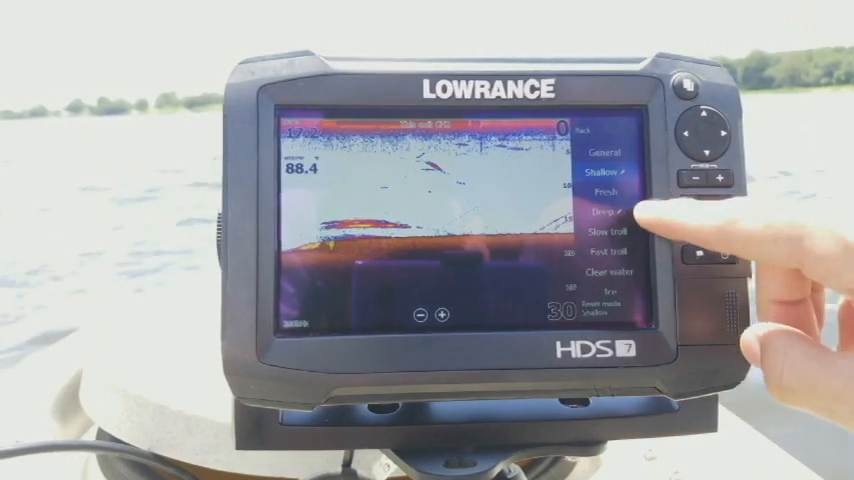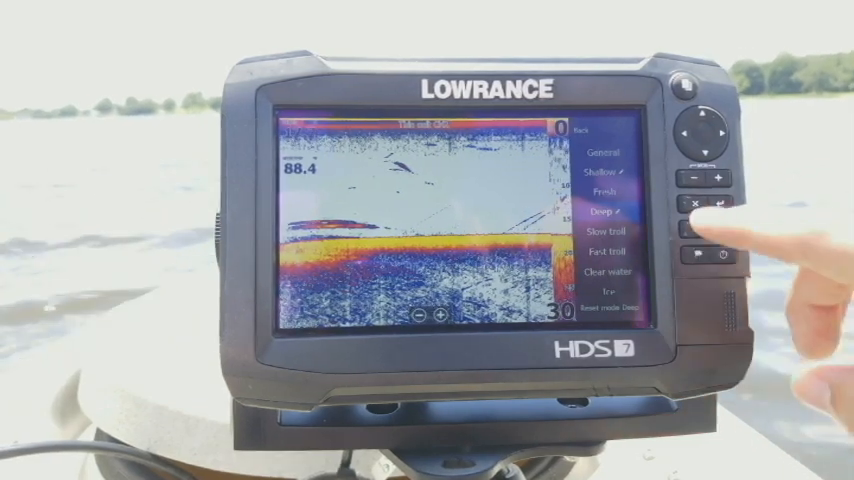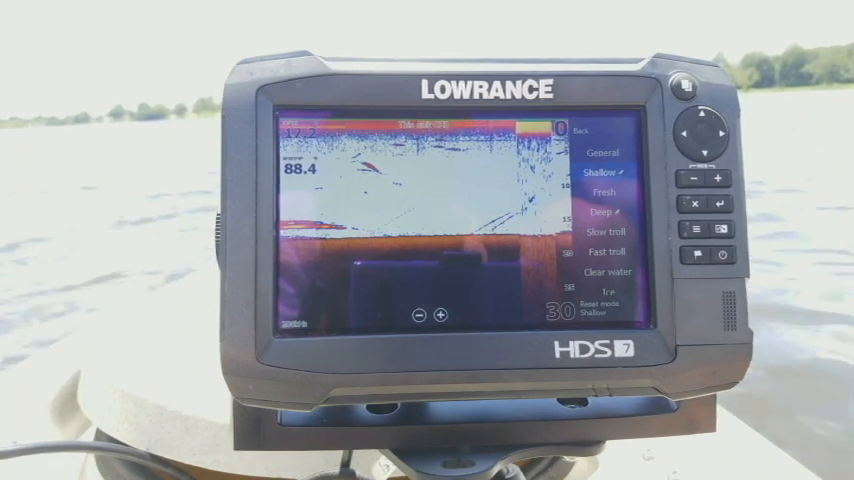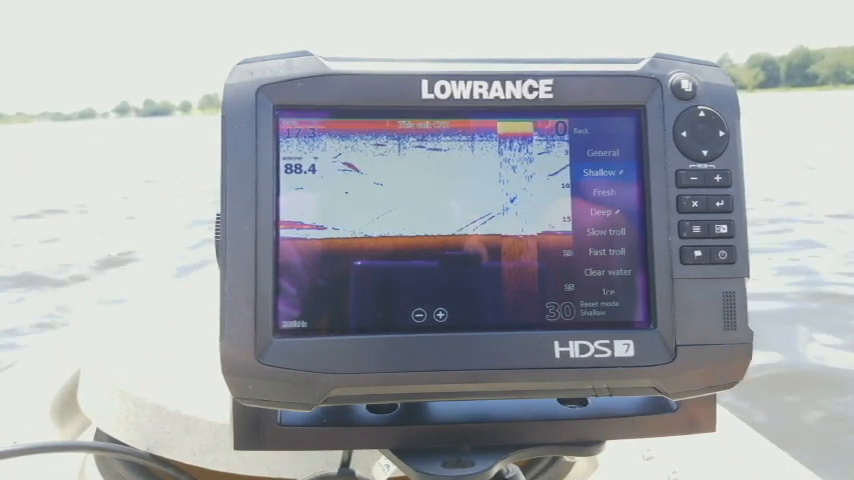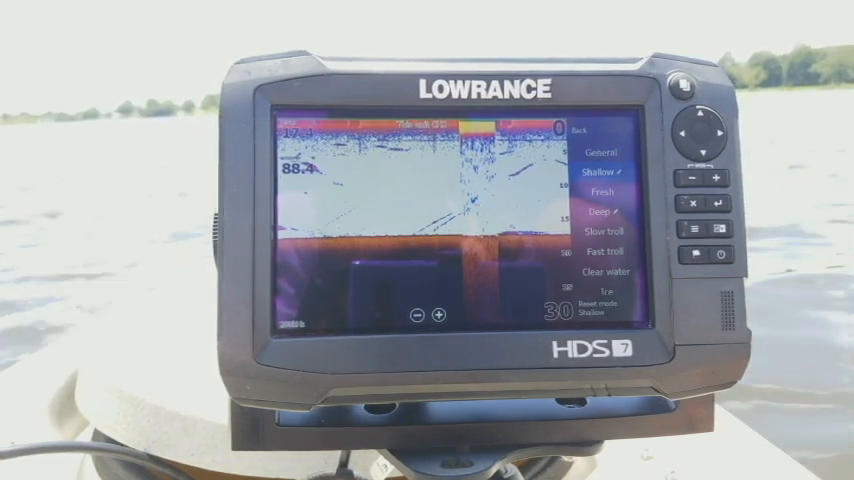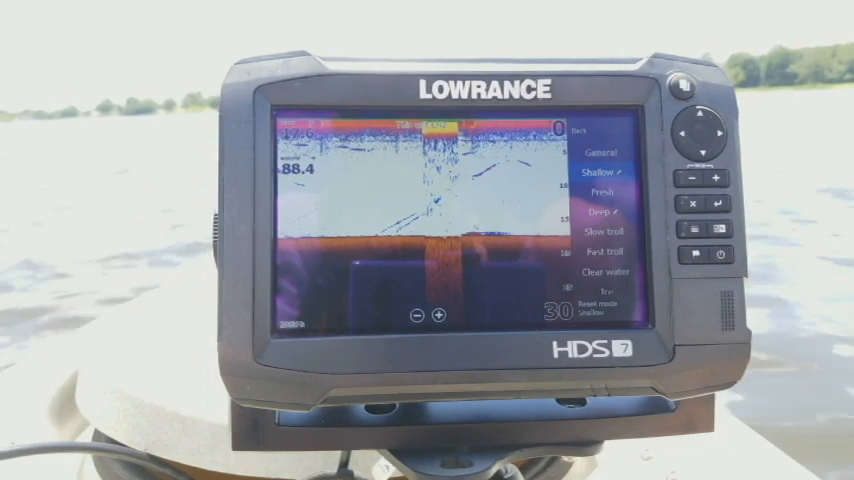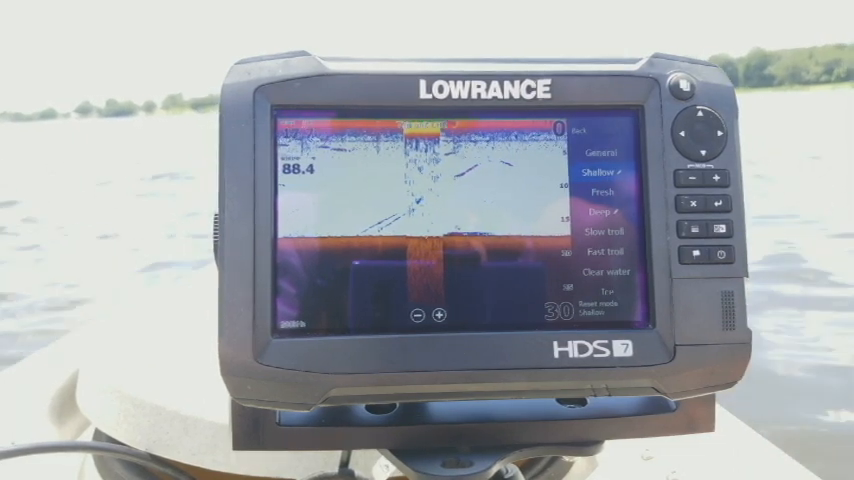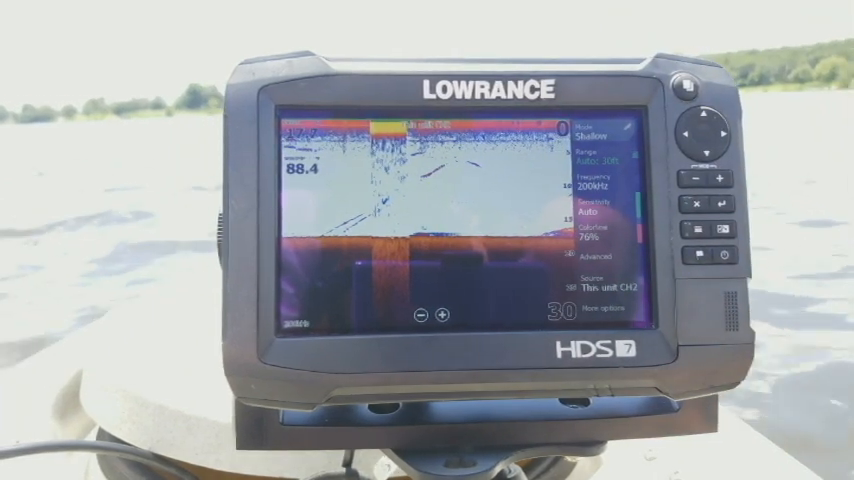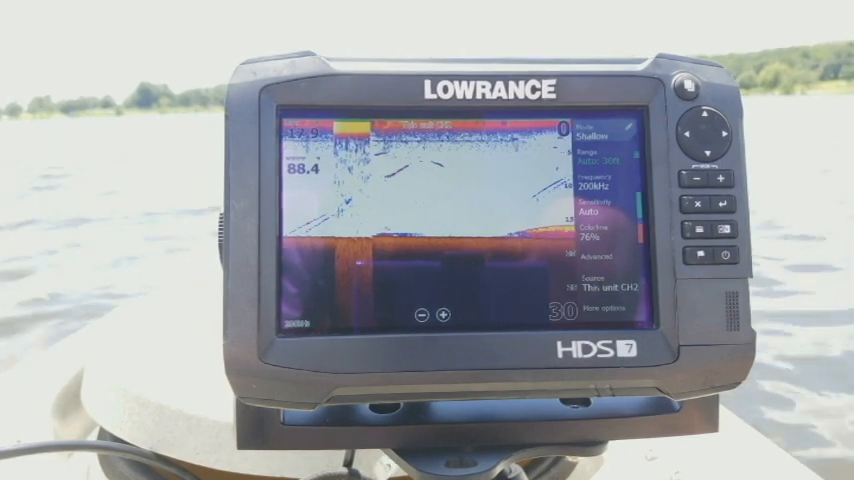So let's say I decide to go offshore and I go back to my deep water, and then the next day I go back to a shallow lake, I can just select shallow and it'll save all of those settings that I had on there previously to that individual mode. So that way I don't have to keep going back and forth and resetting up all of my settings every time I decide to change what body of water I'm going on to. Just a nice little feature that Lowrance adds to these units. All right, well that's really about it for all of the sonar settings on here.